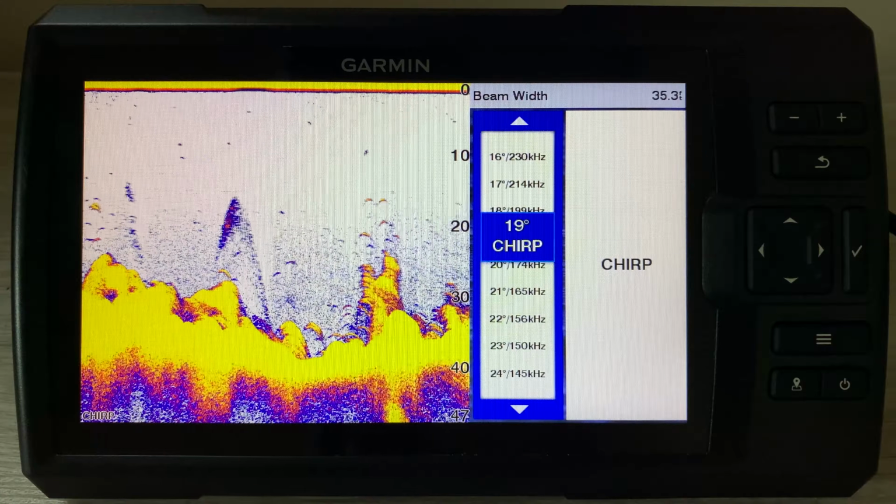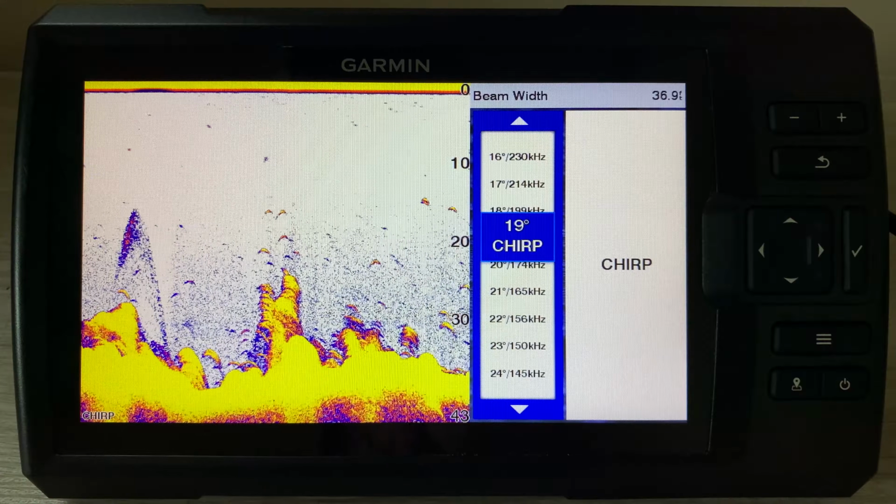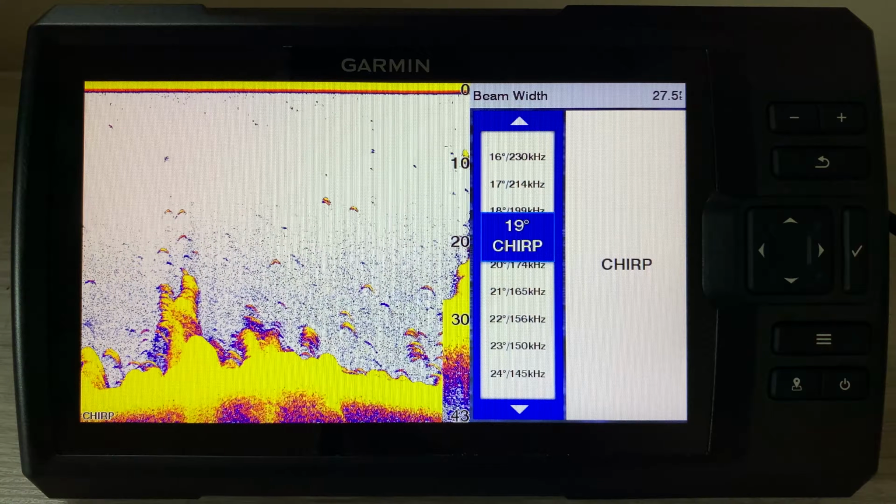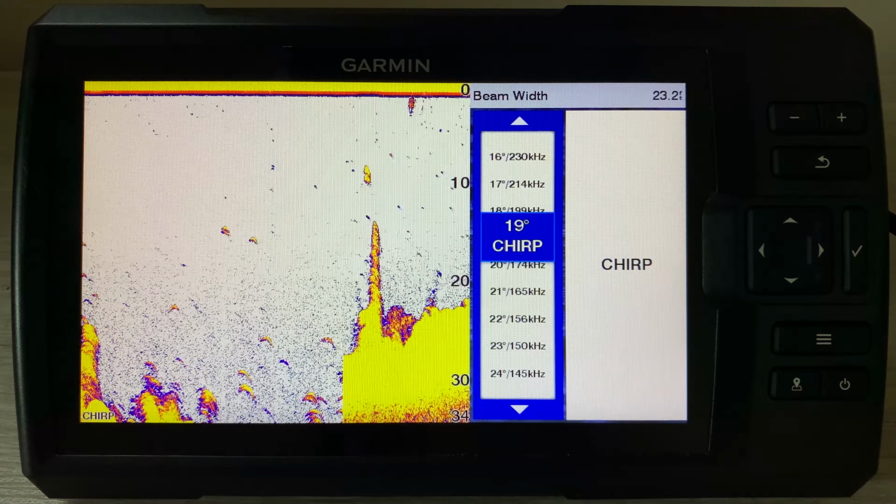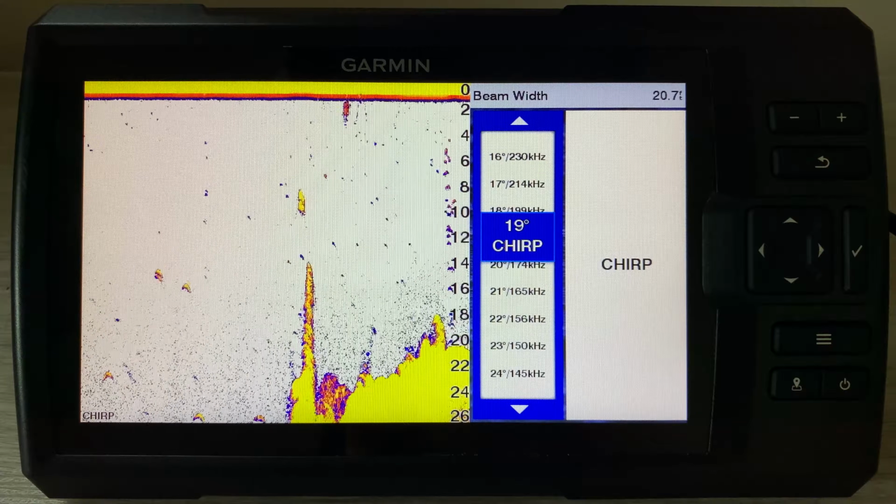Versus if you want a little wider beam, so you're actually getting a little bit more stuff showing up on your sonar, maybe there's still a little bit more off to the sides, but you got that wider cone. Especially in shallow water, maybe you want that to get a wider swath of what you're seeing. Possibly, if you wanted a narrower cone, for whatever reason, you could go to that higher kilohertz there. You see 16 degrees at 230 kilohertz.